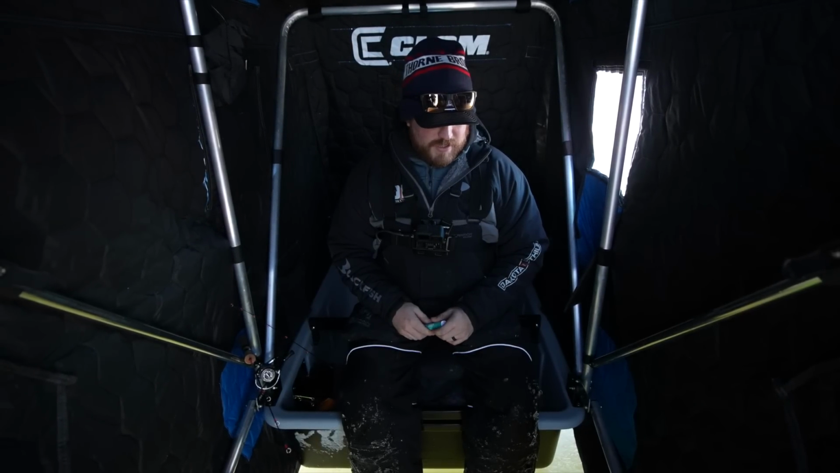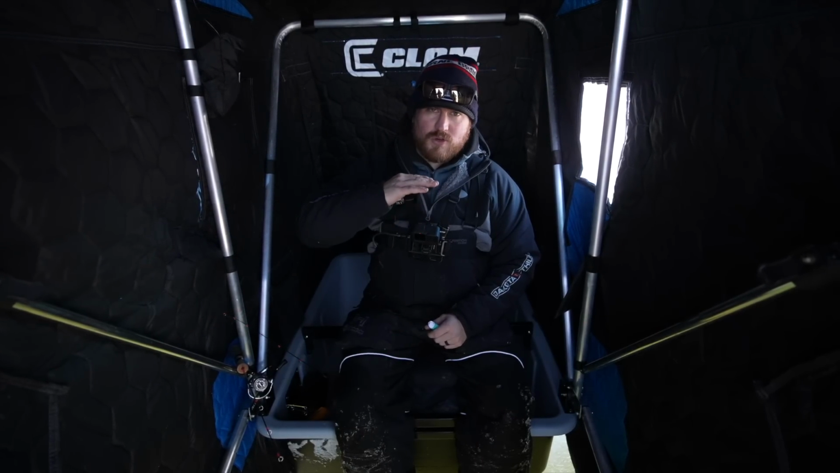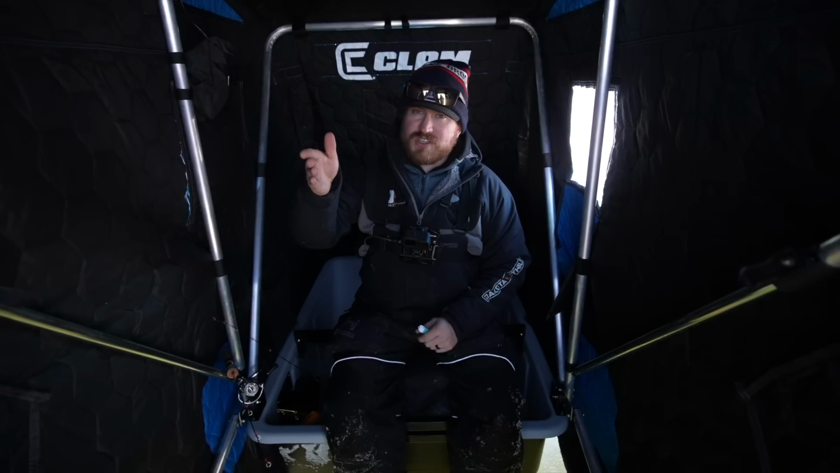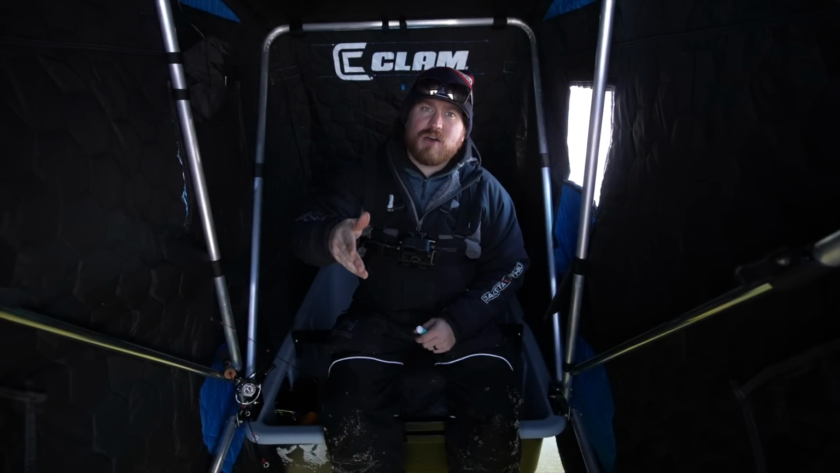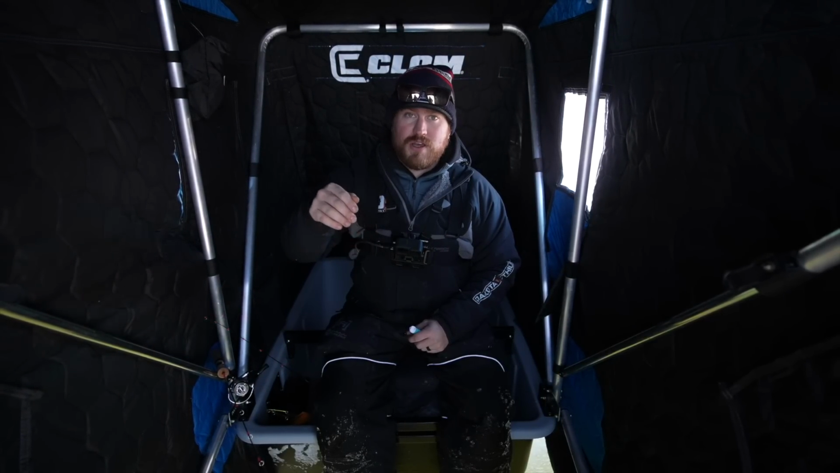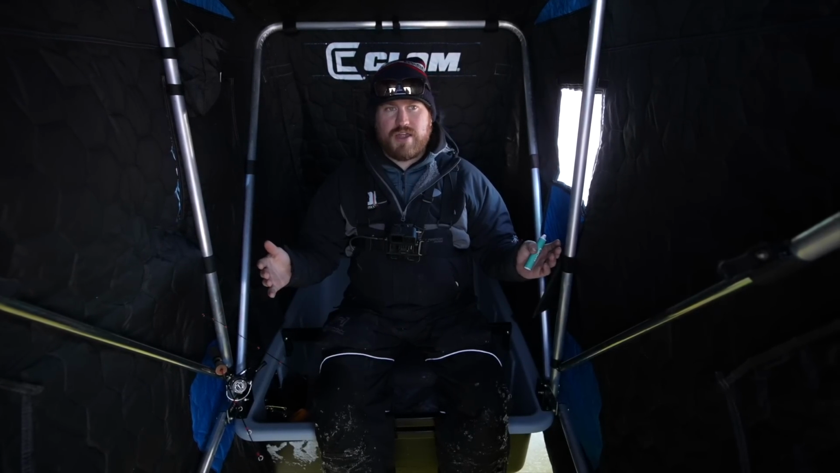So we're set up in like a little depression right now, and we've seen some bigger marks, and we've tried sharpshooting them, but it's been really difficult to get them to stay in that same spot. And it seems like this whole little mini basin has like a carpet of weeds on the bottom. So as soon as we see one, it'll sink back down and disappear into the carpet of weeds until it pops back up again. So it's making it really stinking hard to pinpoint and get directly on top of these fish. But we've seen enough of them to know that they're here.